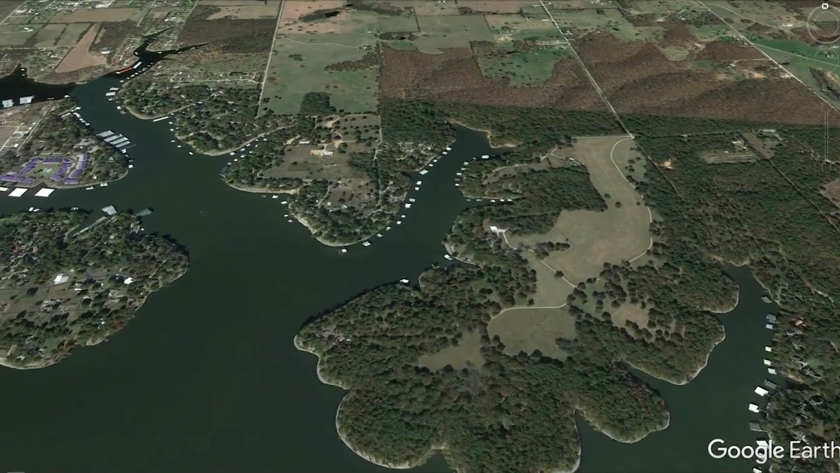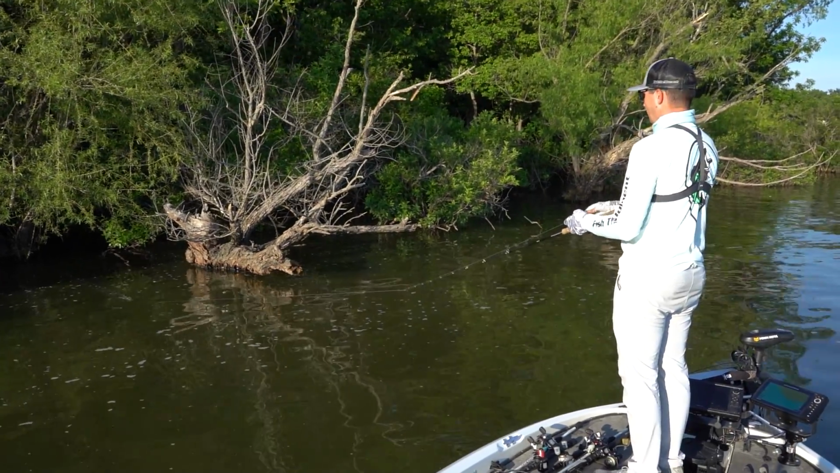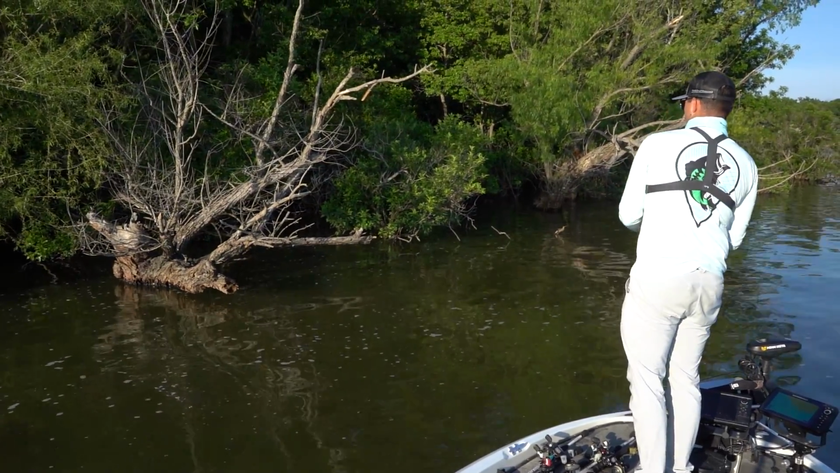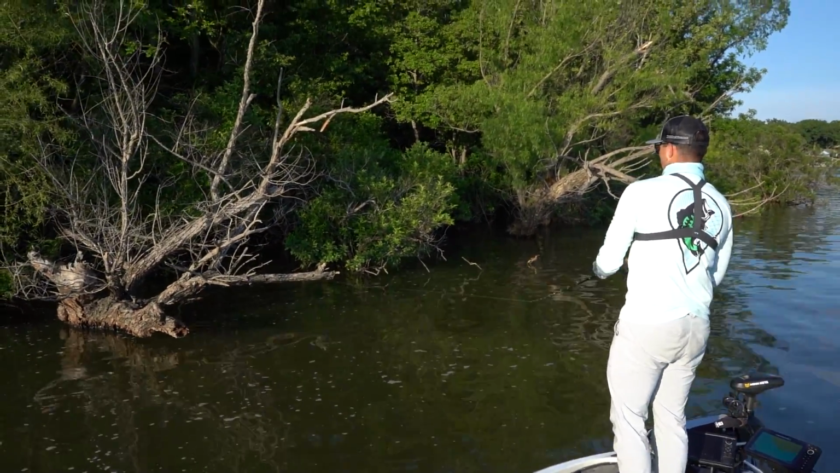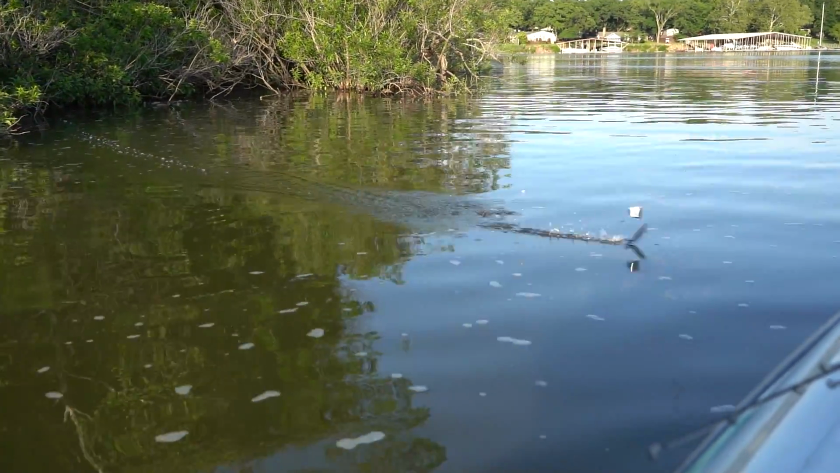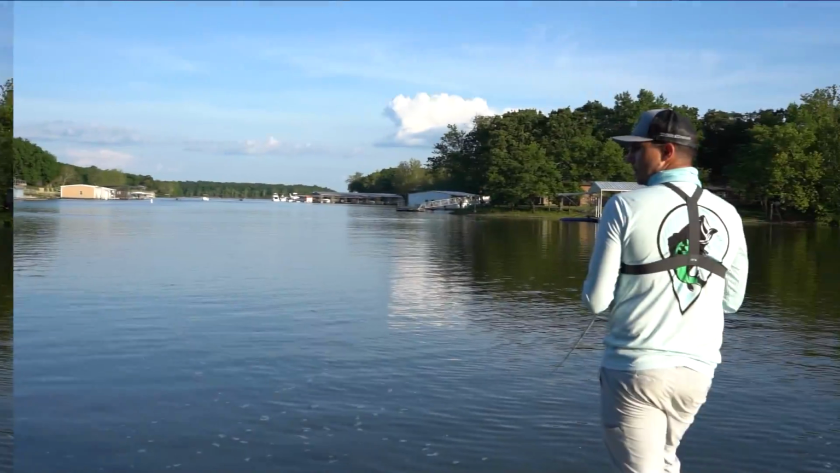I graphed around this creek for about 45 minutes and didn't see any groups of fish offshore. I only had about an hour left in the day, so I decided to spend the last hour throwing a buzzbait down the bank and trying to run into a group of shallow fish with the limited time I had left. However, after fishing a buzzbait down the bank for 2 minutes, I saw a group of fish busting out behind the boat.